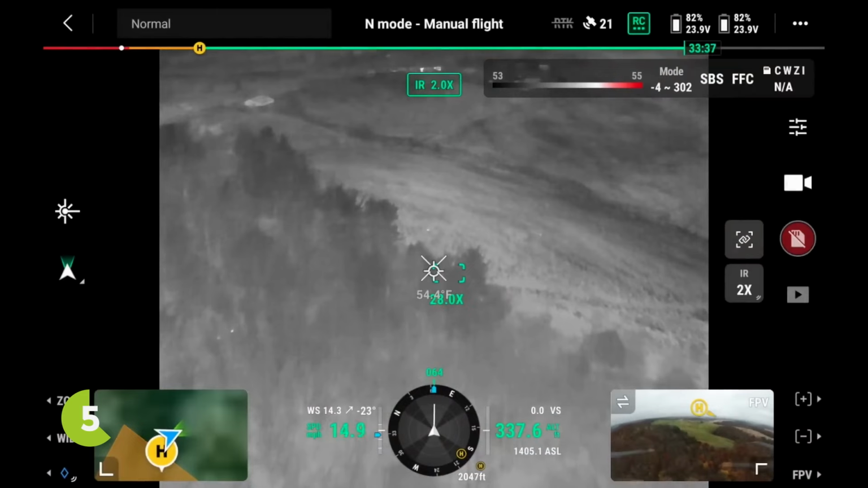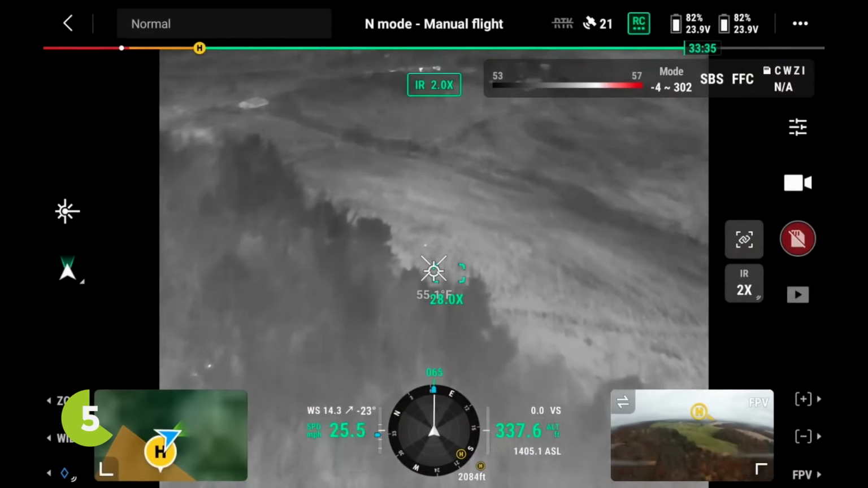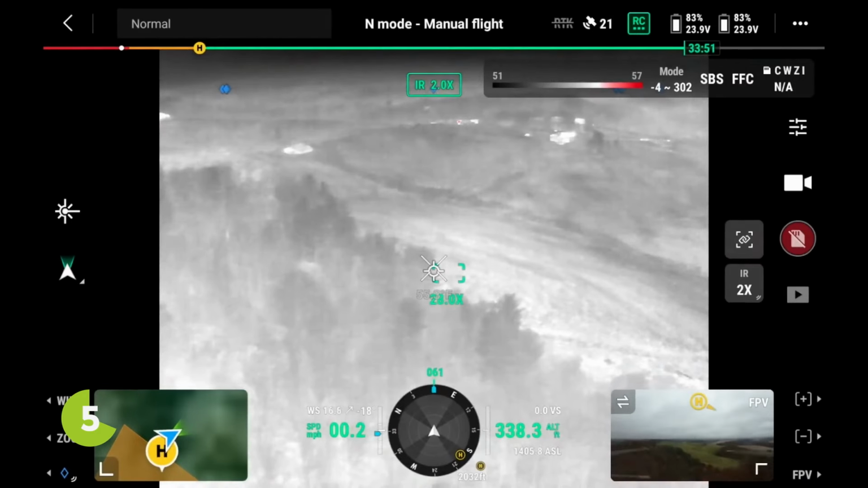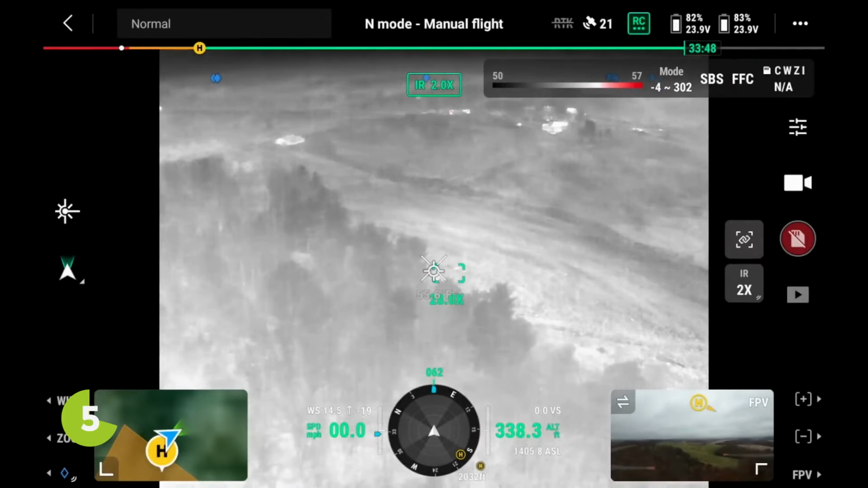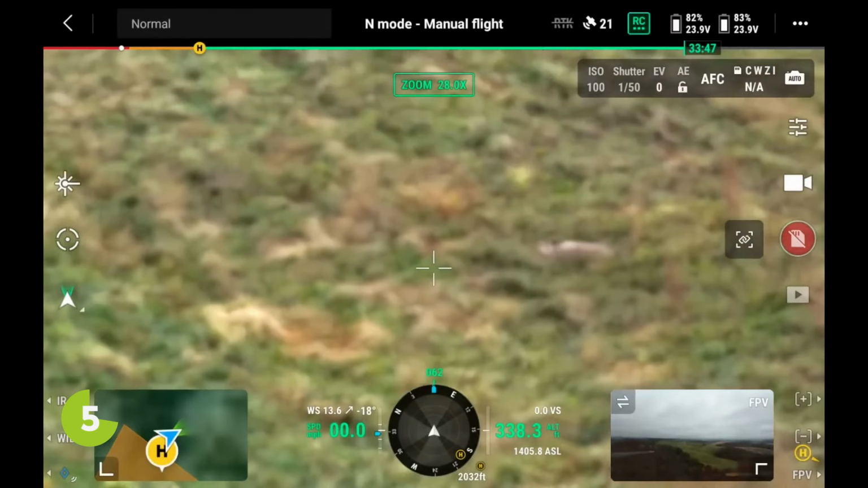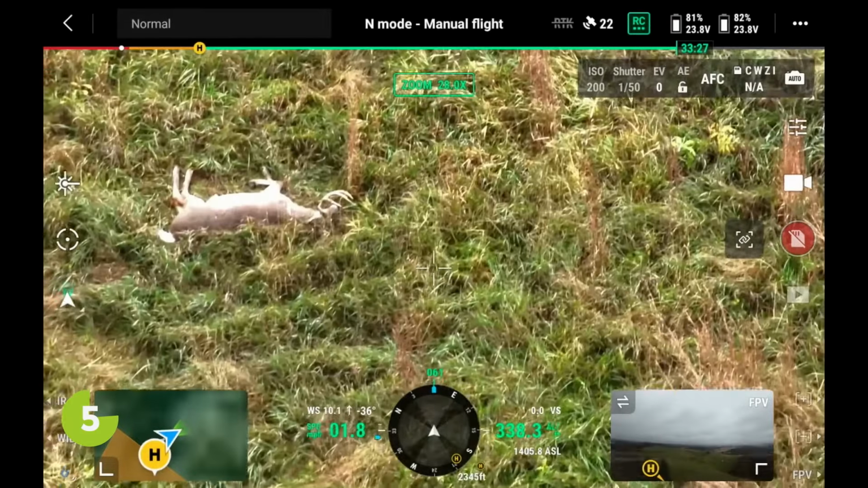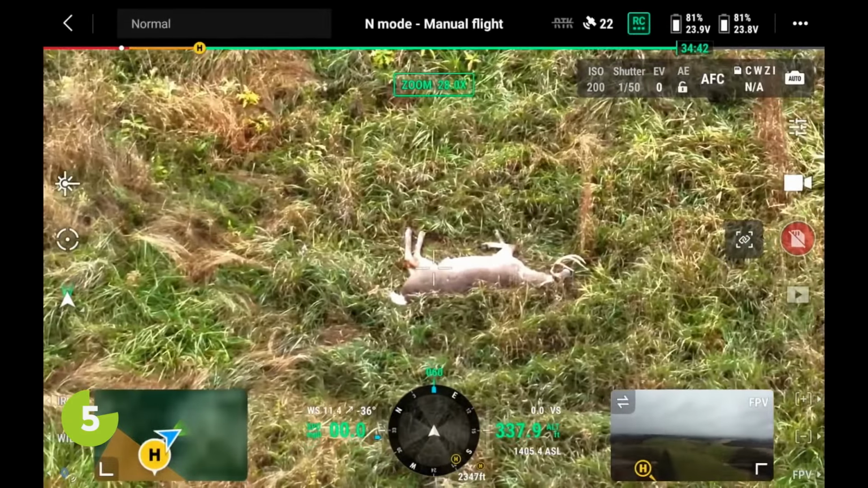I go straight from that call there to another one where the guy had felt like he hit it back. He tracked it for 150 to 200 yards, lost blood, could not find it. Called drone deer recovery in. I start the search. I think I looked for about a minute and I scanned the drone out and I look into the field and, are you kidding me?